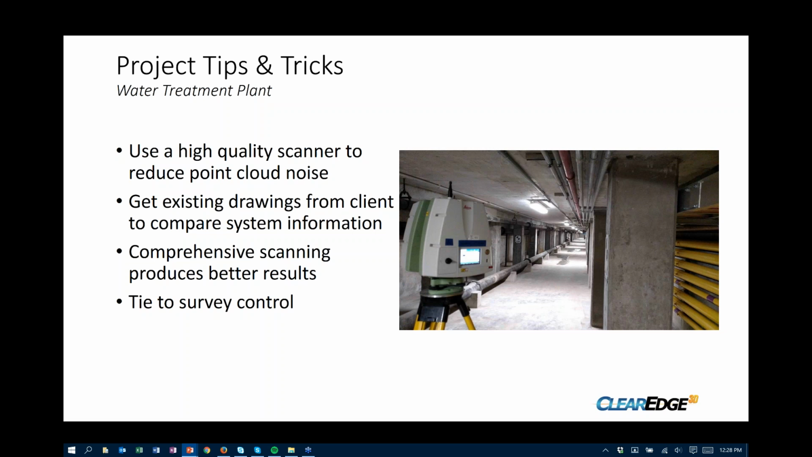So a couple of tips and tricks here. We do firmly believe that using a high quality scanner is important. It goes back to the old adage of garbage in, garbage out. You do want nice, clean data. And there's also the right scanner for the right job. Some are better for this project and worse on others. So that is important to understand.